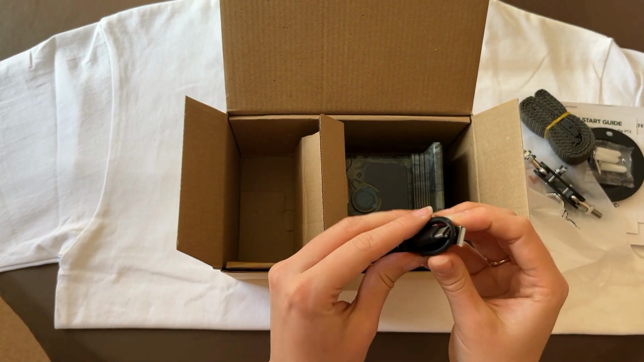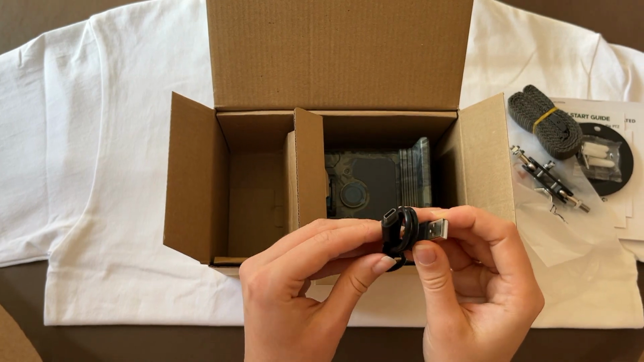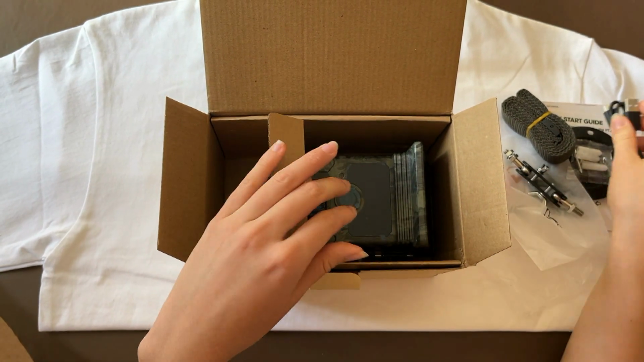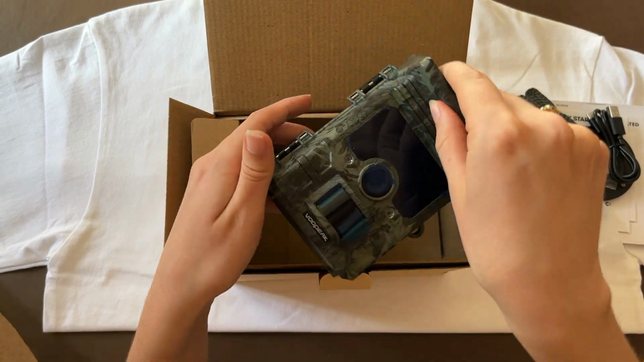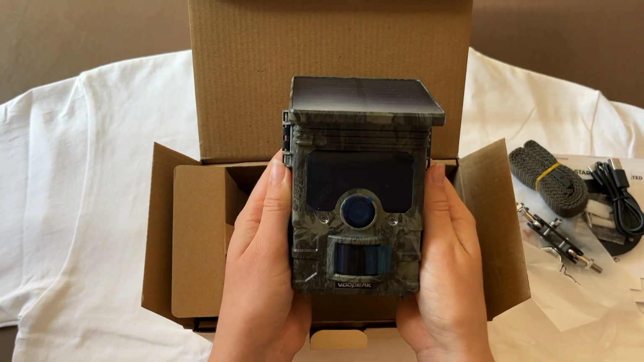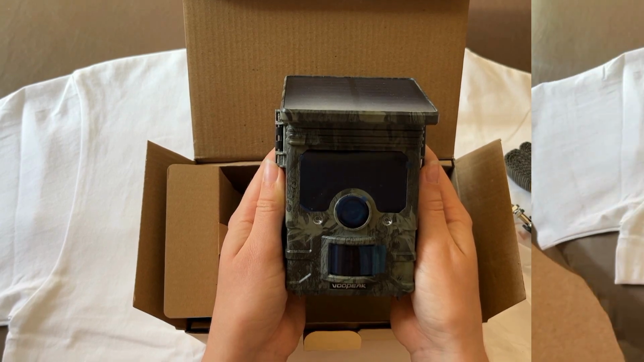We also have a cable for the camera, so you can attach this and use this to directly get the footage off it. And the most important thing we have is the camera here, and we'll be talking you through the camera and all its components and features in just a minute.